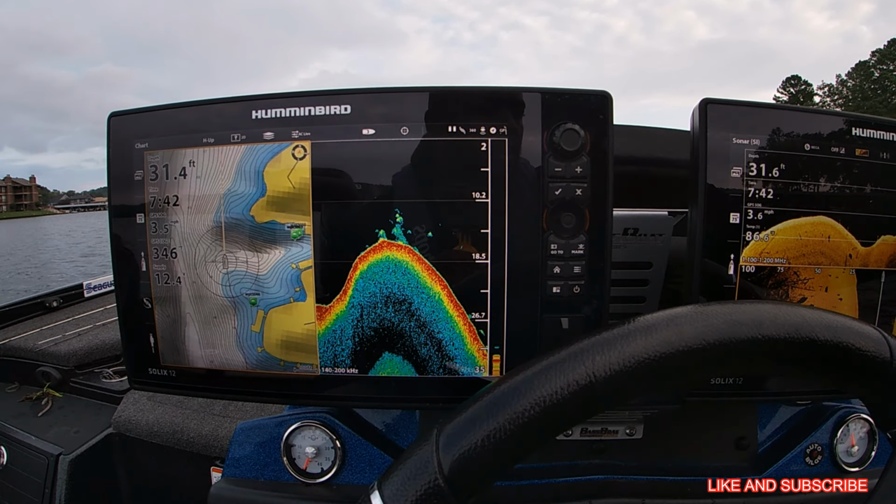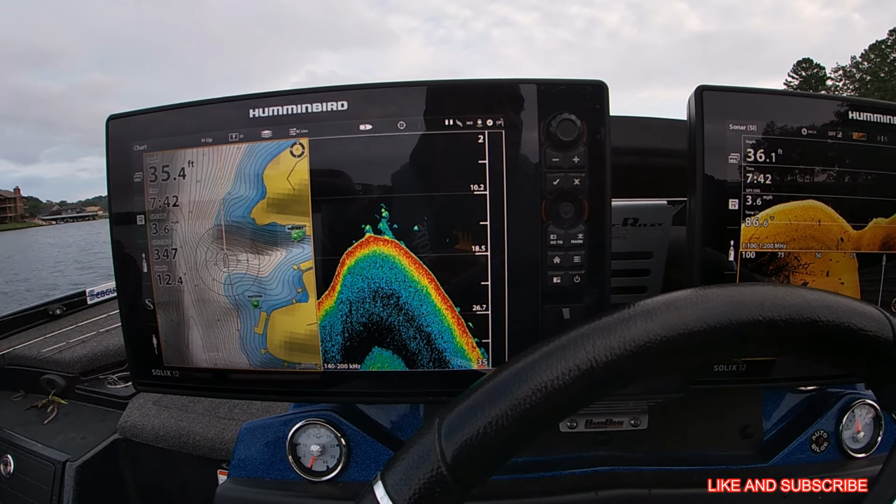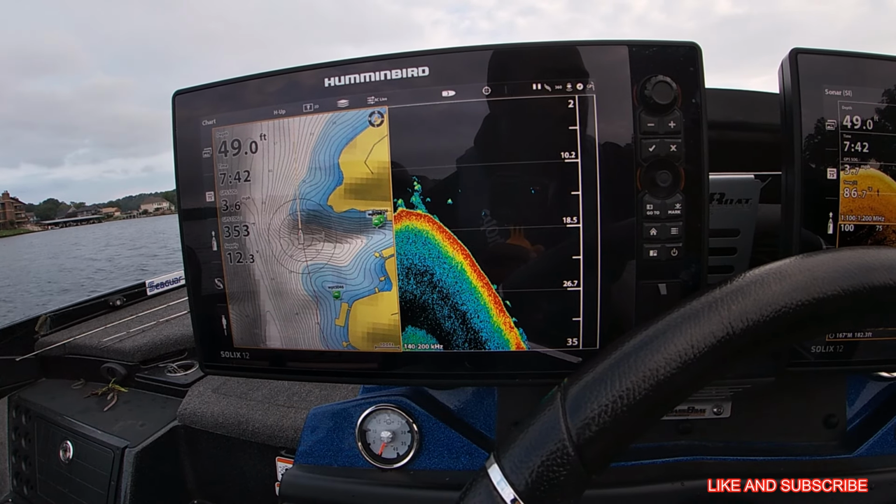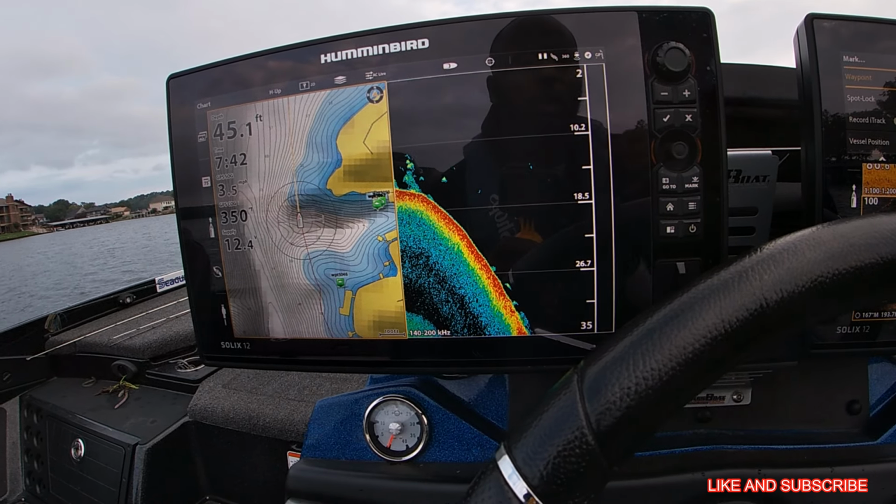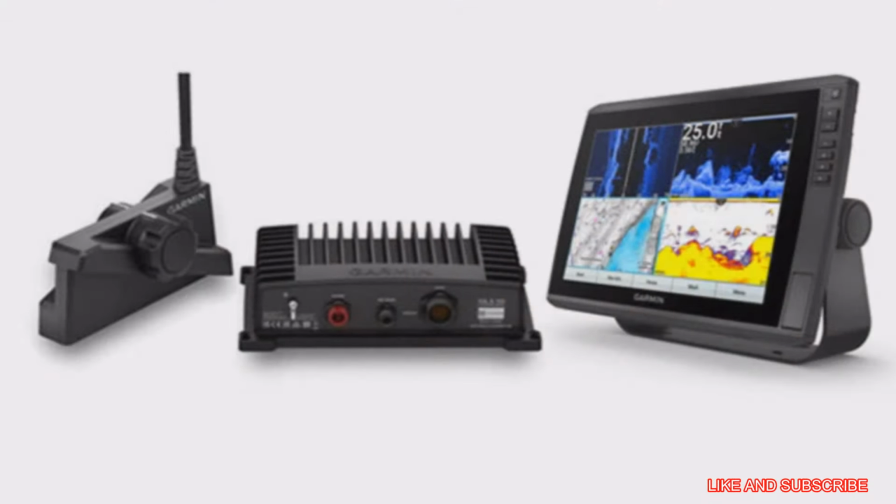Guys, today I want to come out here and talk about my setup that I have on my boat as far as electronics. Talk about the importance of it, why, and how I put it together. I'm running 3 Humminbird Solix 12s, mega side imaging and mega down imaging, and I also have a Garmin 126 up front.